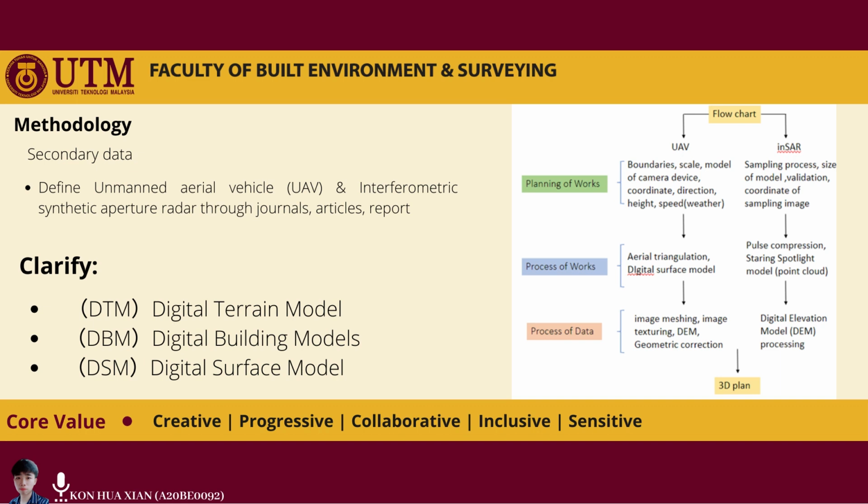So the figure at the right hand side is the flowchart of the works to produce a 3D plan. So later my friend will explain it.